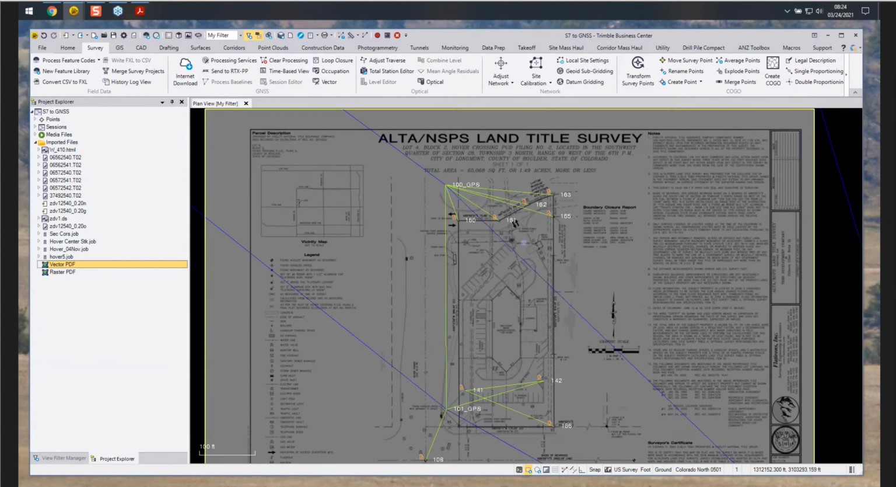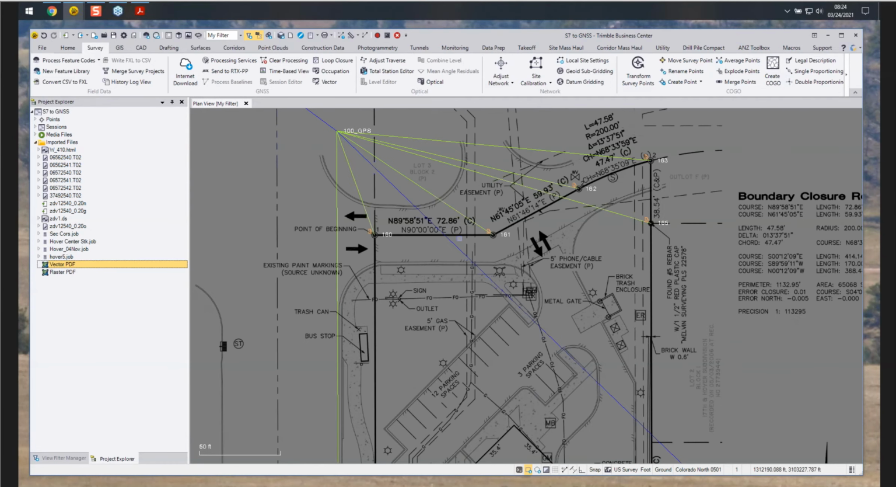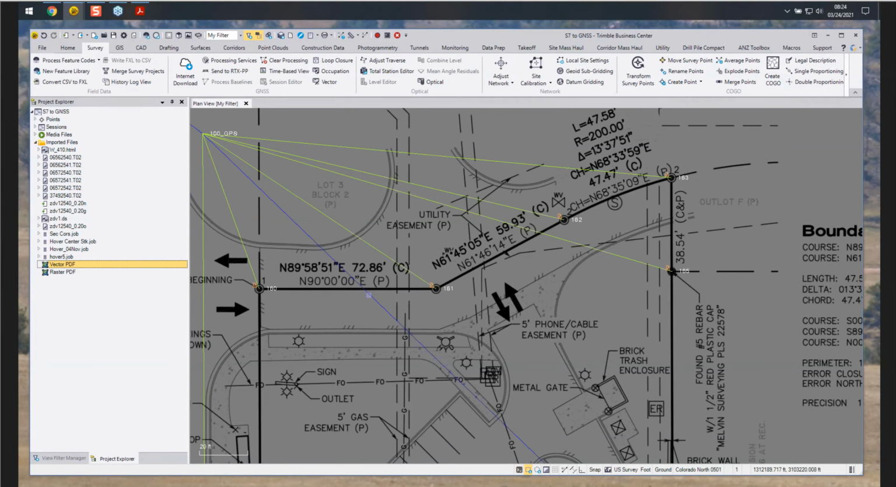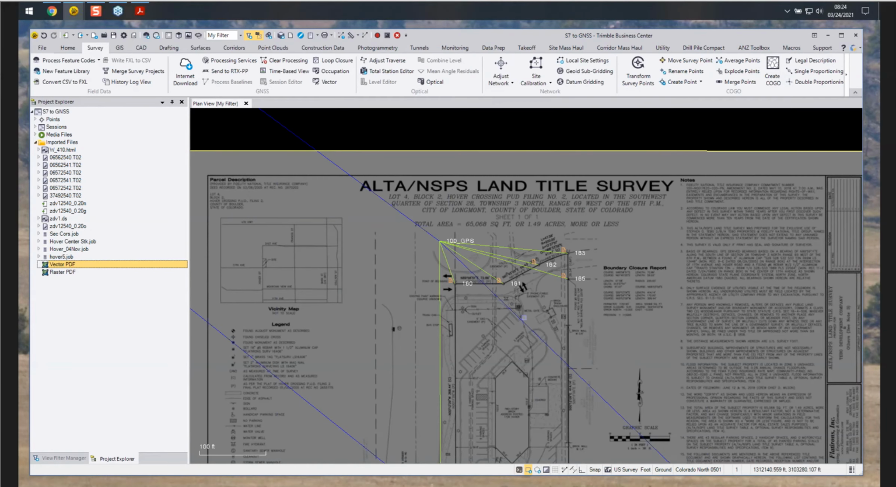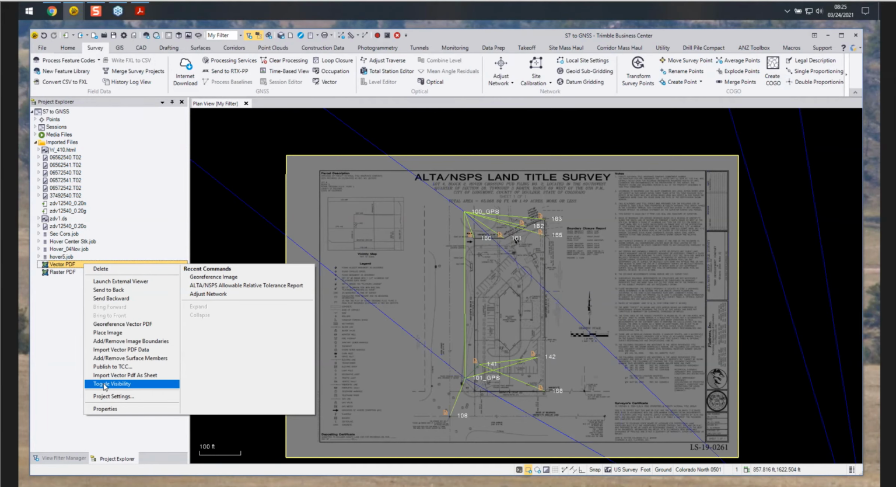And now we have a previous survey of the lot that was recorded. We can check for reference as we're doing ours, we can compare distances, and we have a nice visual aid for our survey work. All right, so that is using a couple PDFs.